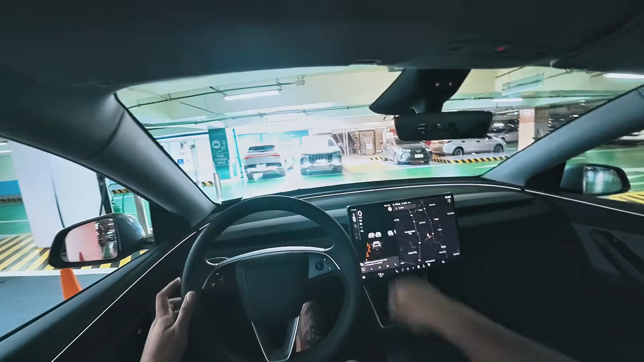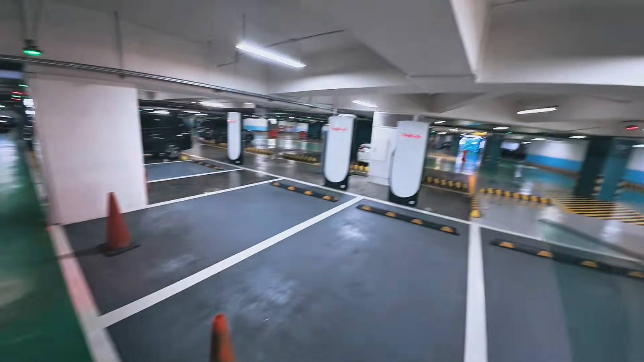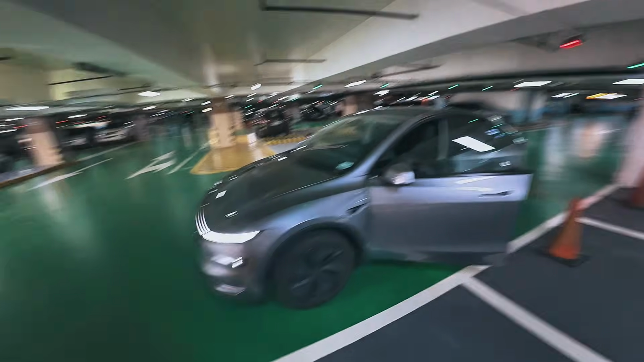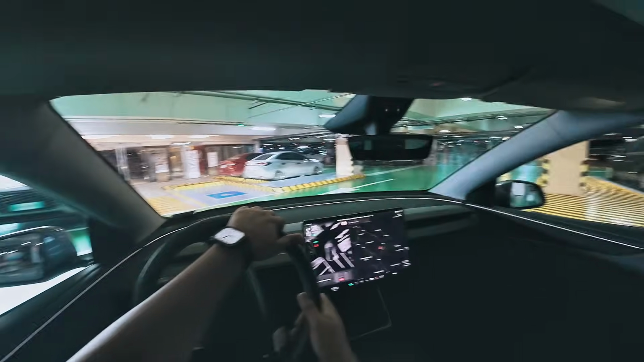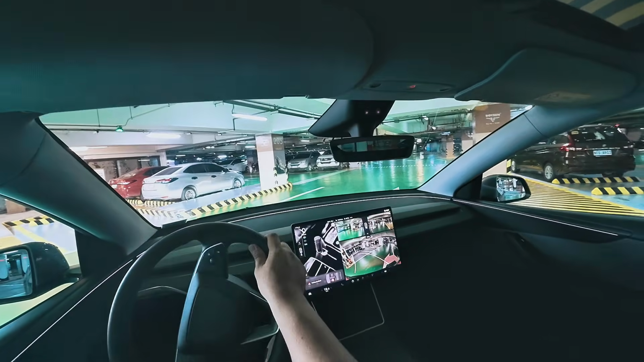So first off, let's get this thing prepped up. No worries, I won't be cutting you guys off. One take, let's go. Tesla Model Y, there you go. Looking at it in the light. And let's get ourselves into this slot. Like so. All right.